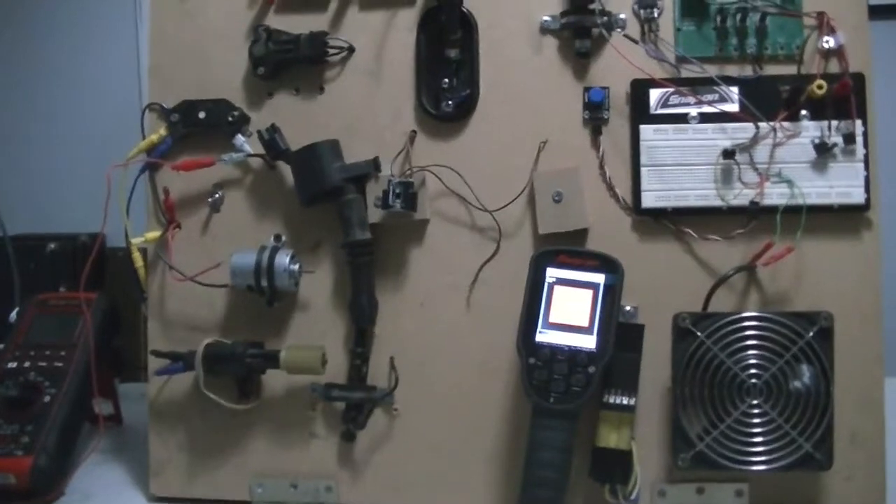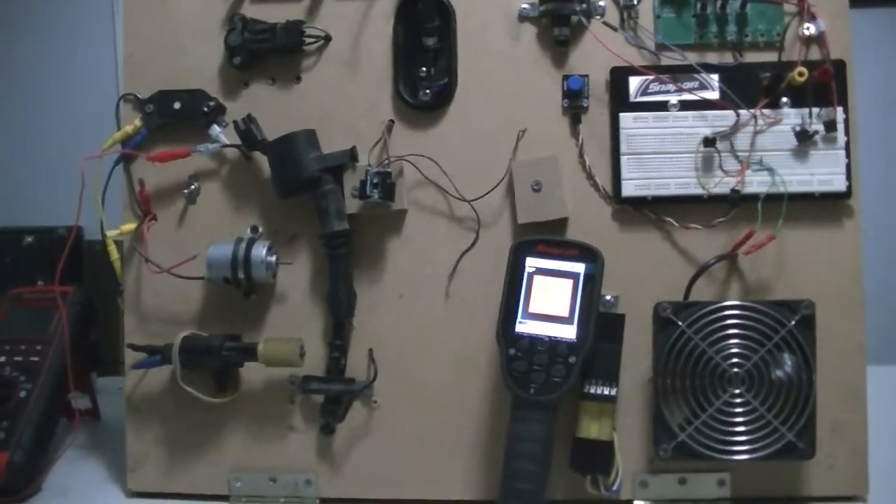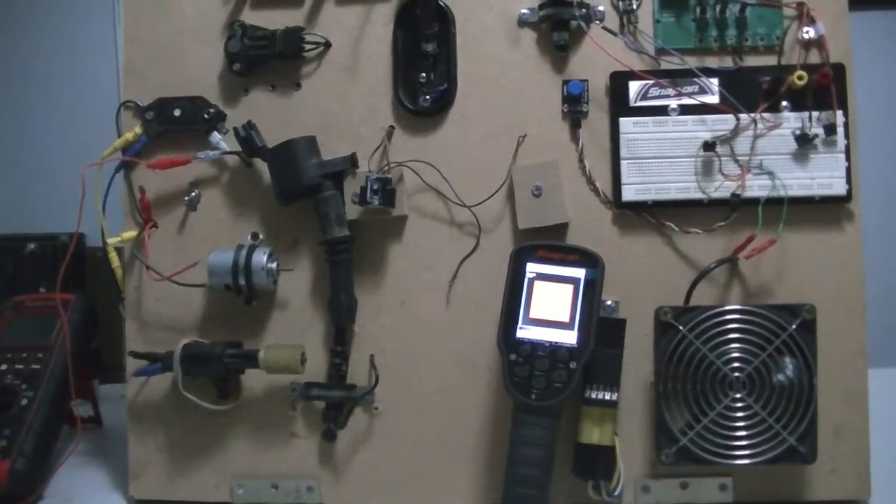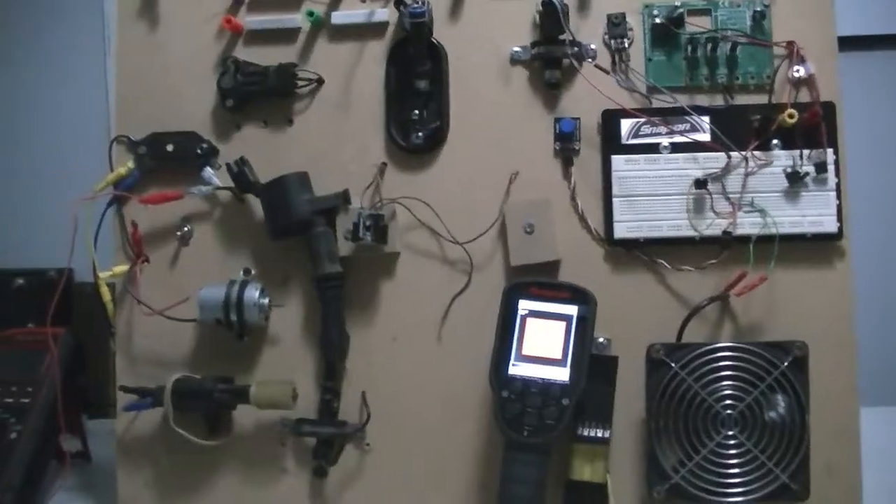Thermal imagers, I'm really sold on them. Man, I wish they would have came out sooner, because for drivability work and also electric work, it's just a lifesaver sometimes.